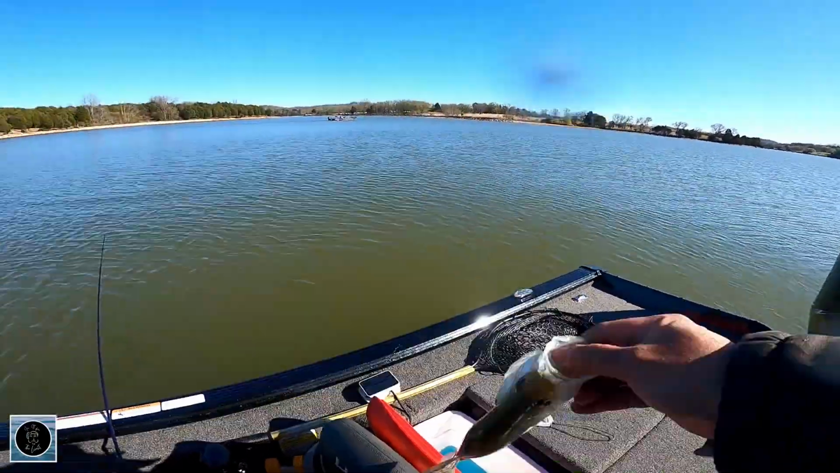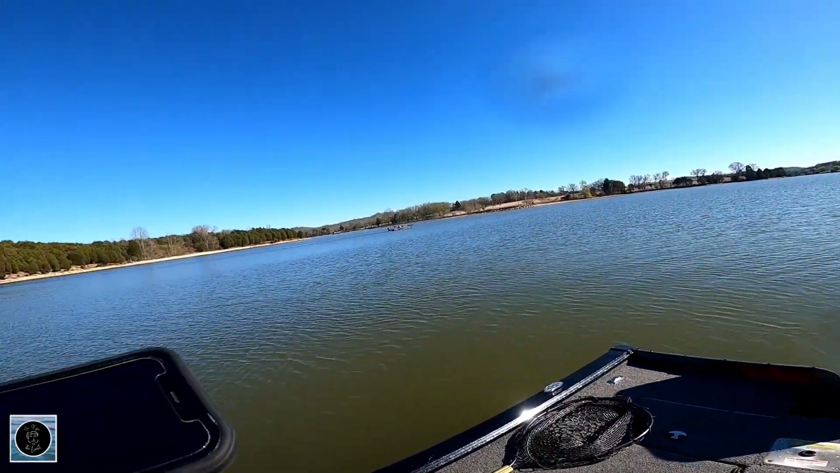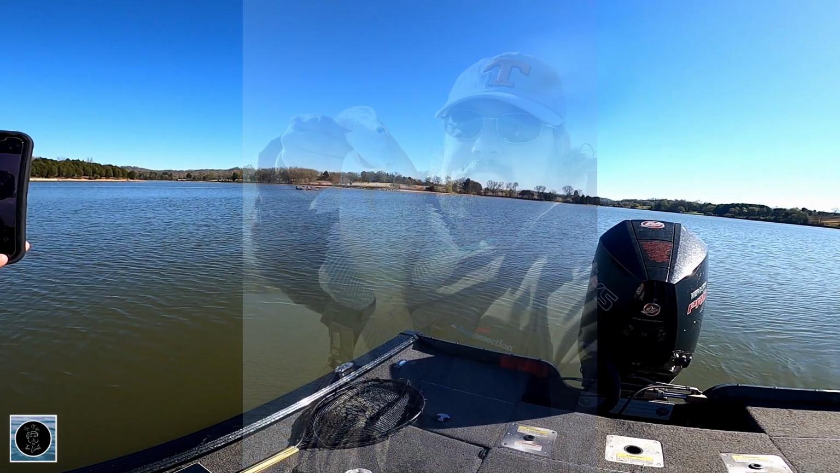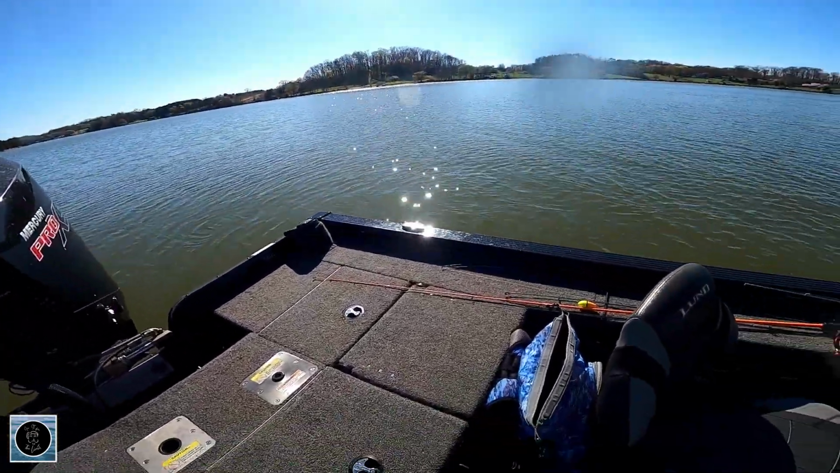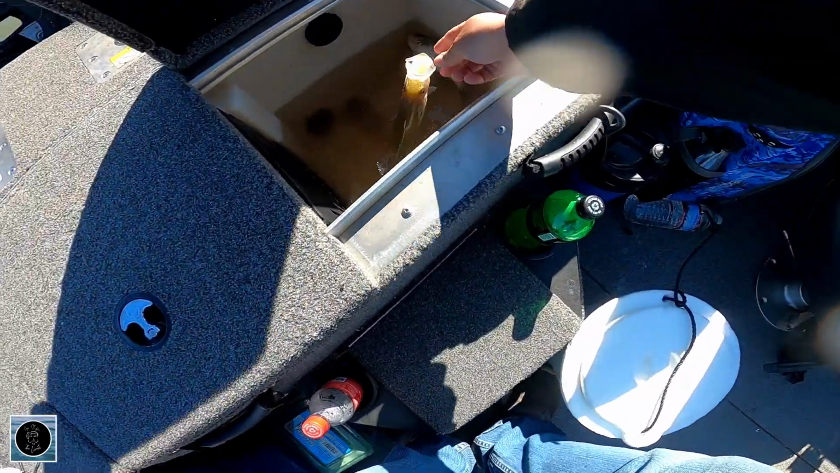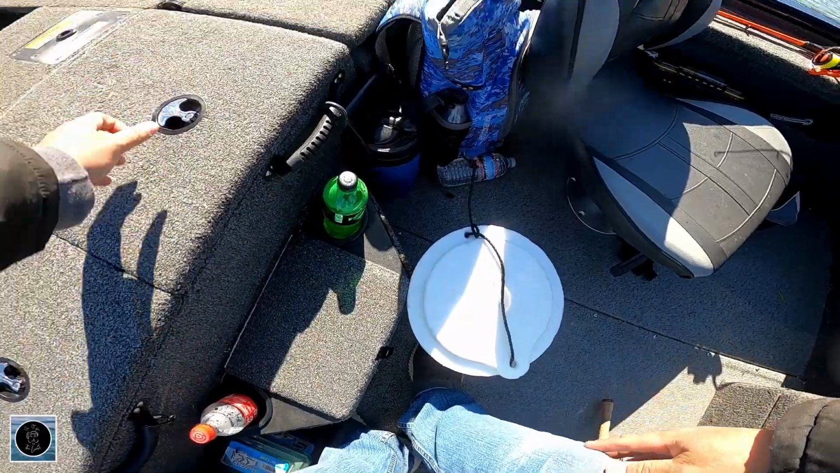Loading in half. Catching a lot of those today. Snap a pick. Good to go. Yeah, I gave us 12.